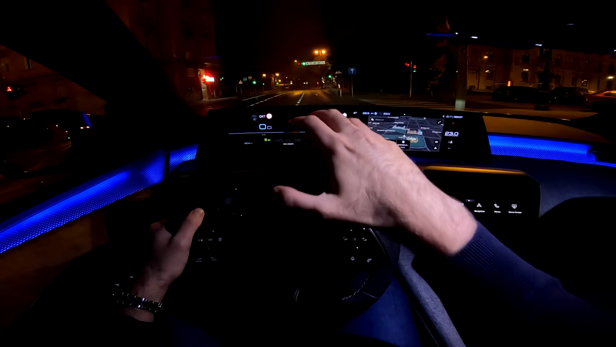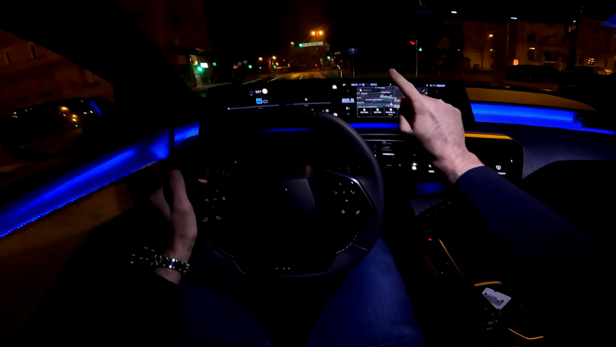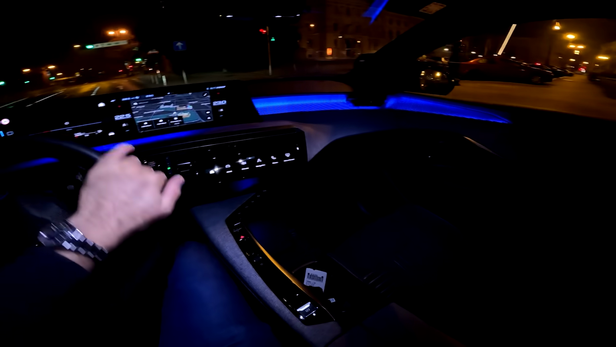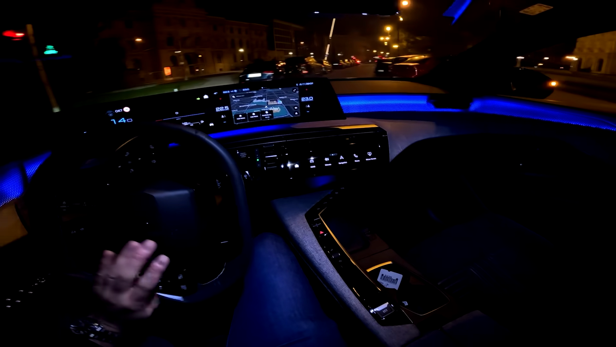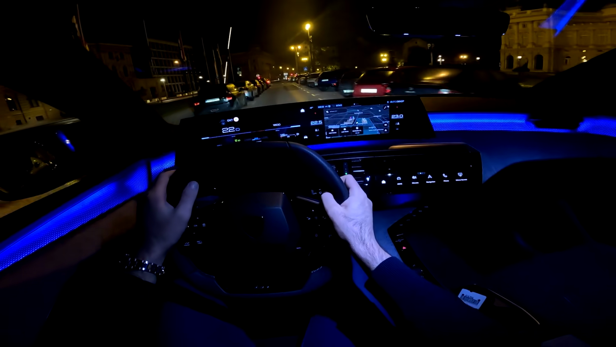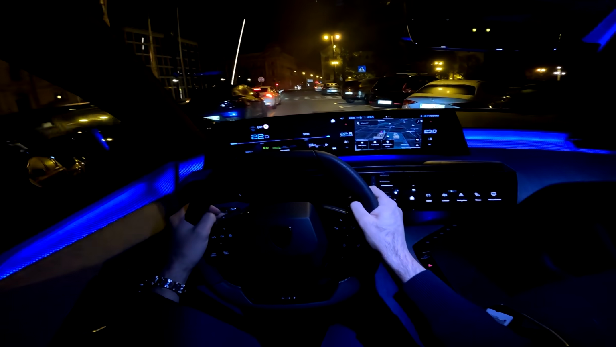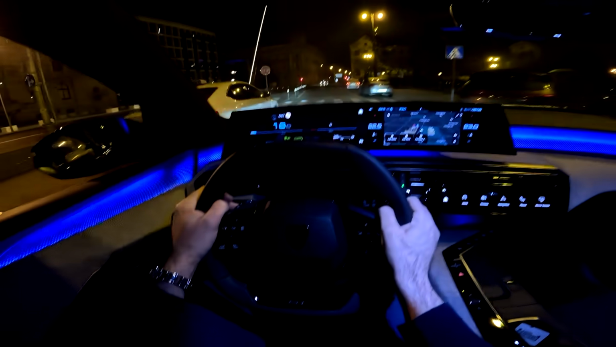And you can configure those views by yourself. So you can customize both this main touchscreen and the driver's display. So you go to settings, and then you can customize it. I will show you that during the full review during the day, so stay tuned for that video as well.